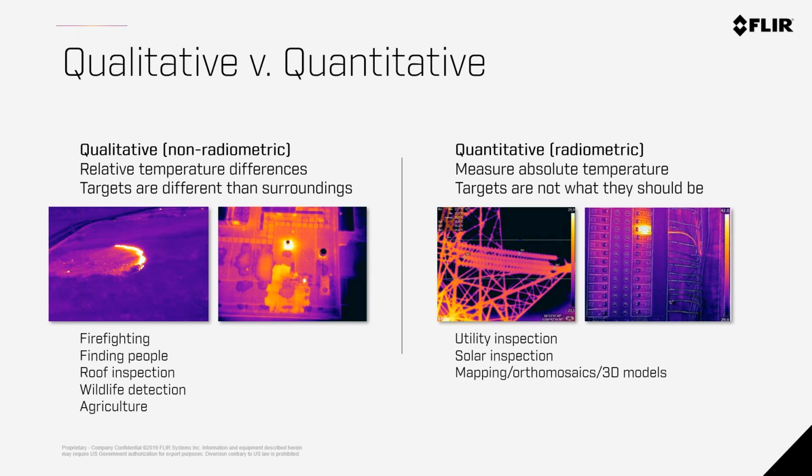These are going to be the most common use cases for thermal drone technology today, like firefighting, law enforcement finding people, search and rescue, roof inspection, anything where you're just looking for a difference, an anomaly. You don't care how hot it is, you just care that it's not the same temperature as something else.